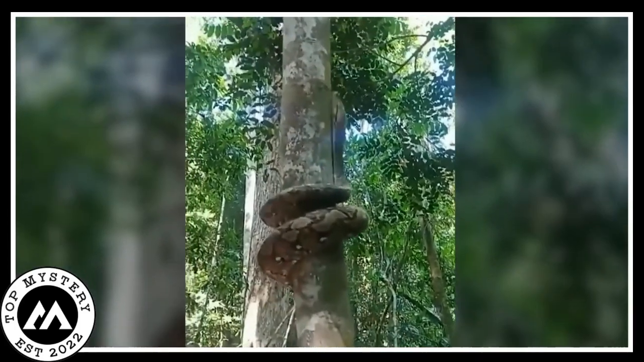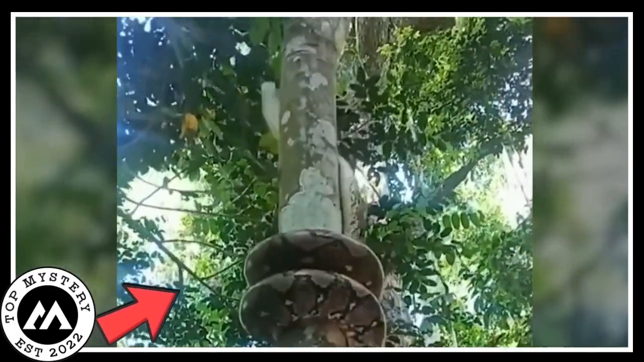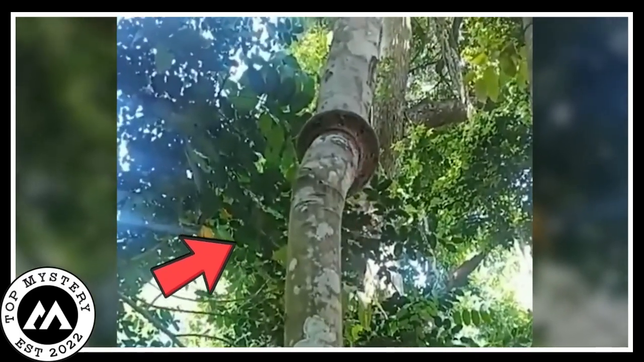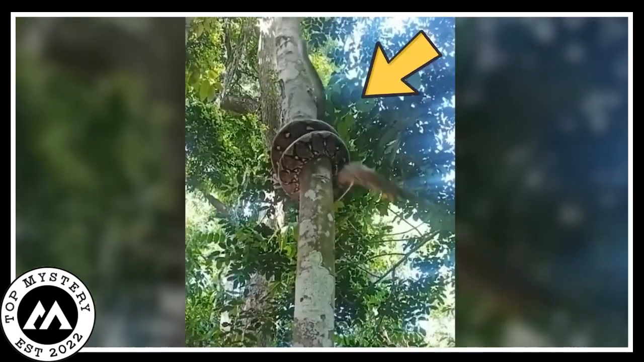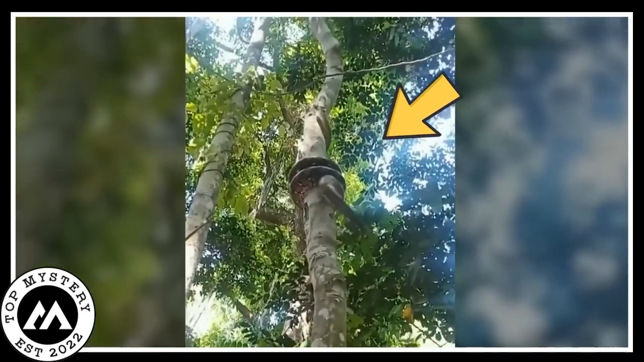Okay, hold on to your hats for this wild tale caught on a trail camera. A colossal reticulated python, the king of serpents, going full-on Tarzan and climbing up a tree. Now, when I say huge, I mean giant snake circling the tree trunk huge.